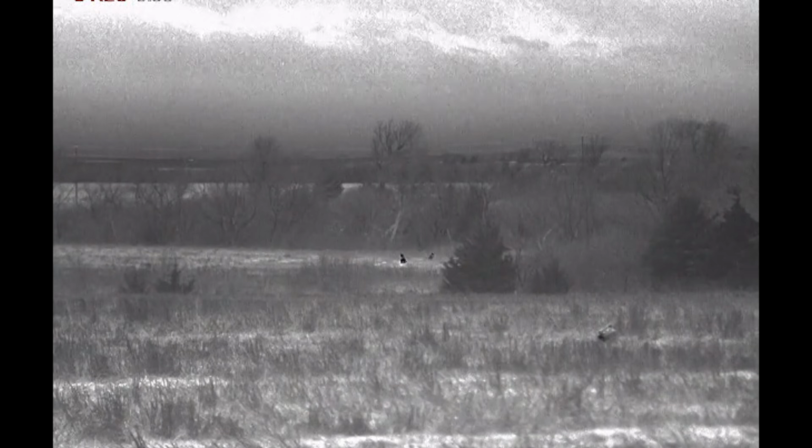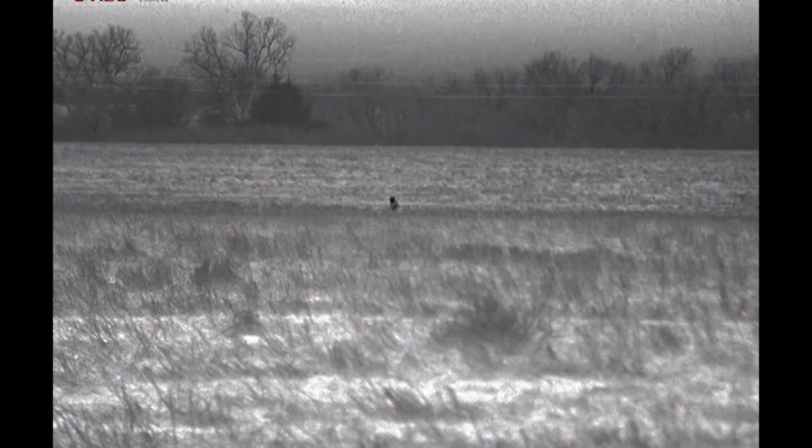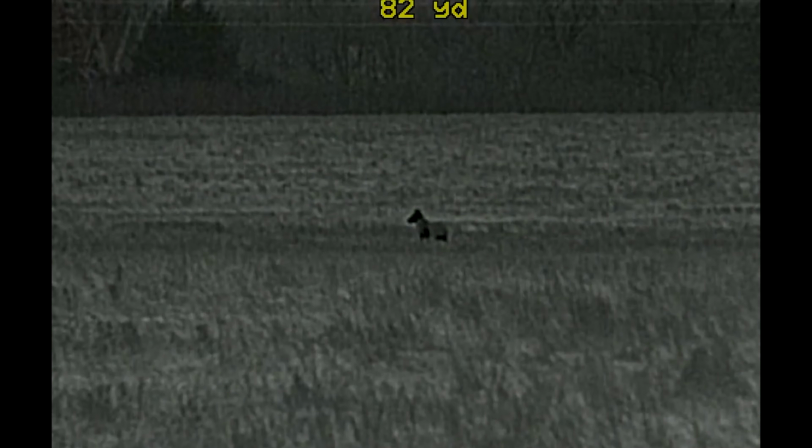Two of them coming around the left edge, right on the top of the call. Coming around the left edge of those trees. Yep. One's coming. That pine tree's 175. There you go, good shot, Rick.